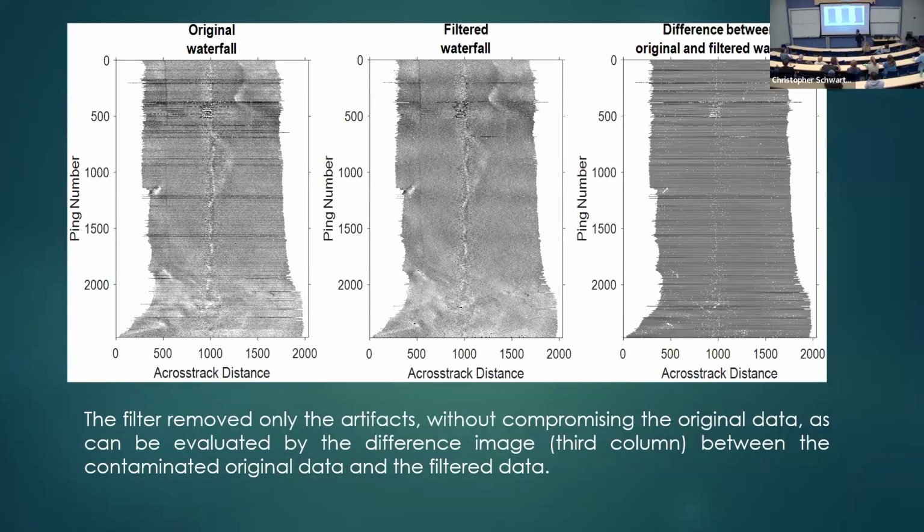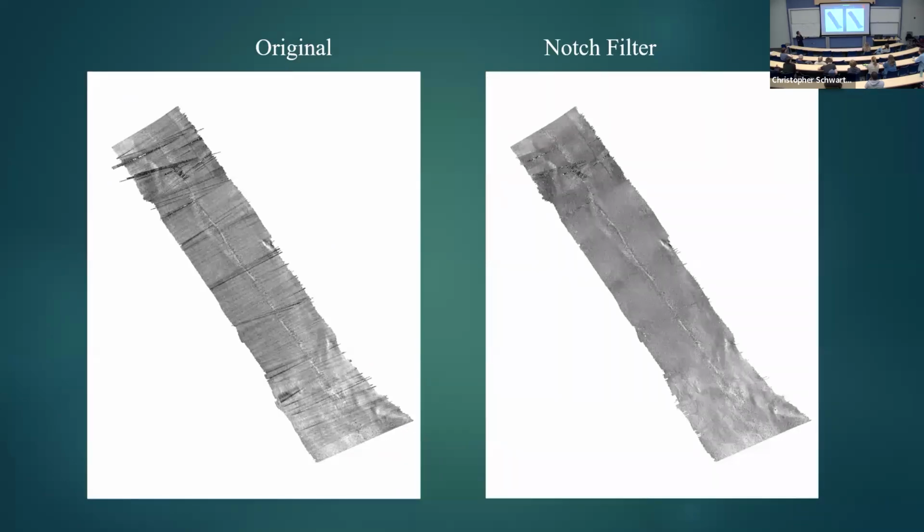And so that's the result. It's a very promising result, and this is the original waterfall. So I filtered the waterfall, just applied that notch filter, and this is the difference. By evaluating the difference, we see that basically it removes just artifacts. A little bit of signal somehow, because you go through here, but it's basically removing artifacts. And this is the result, now I filtered the waterfall.